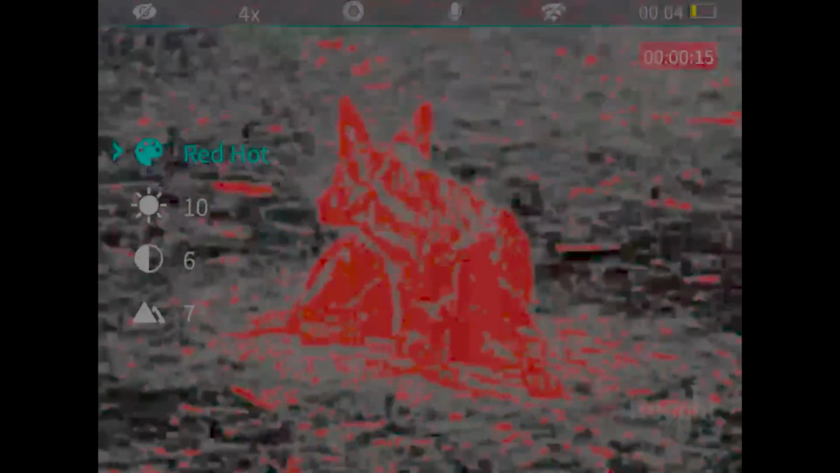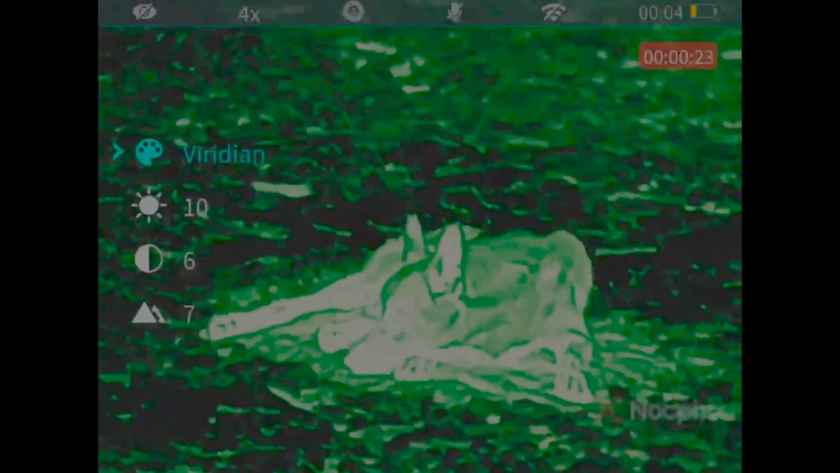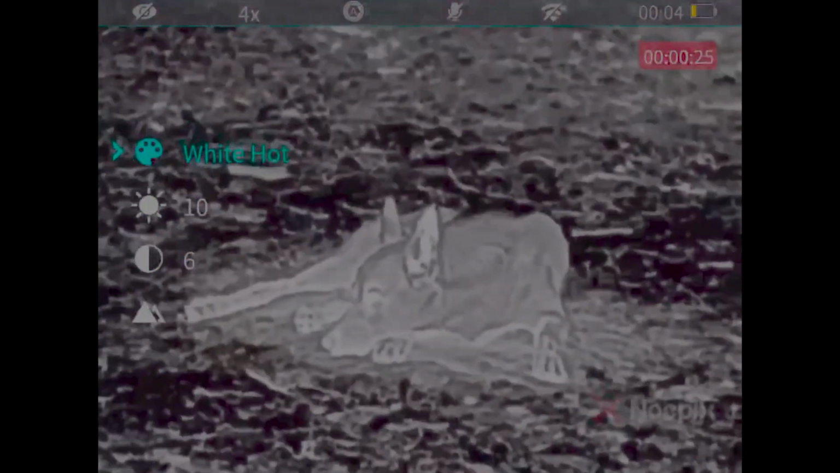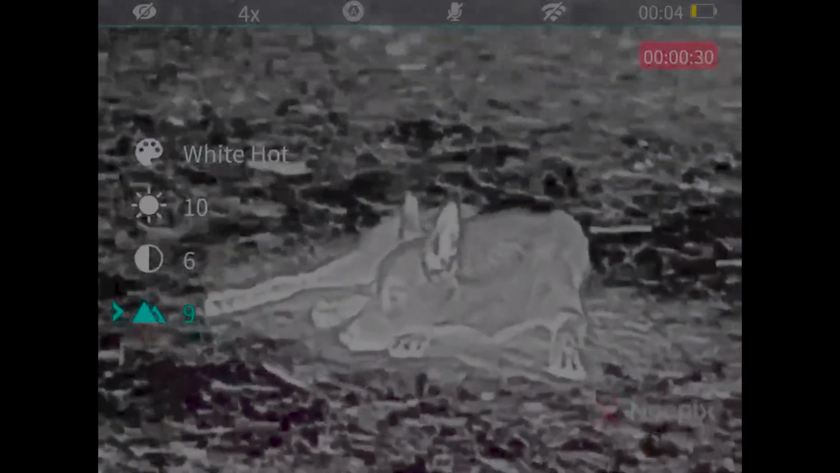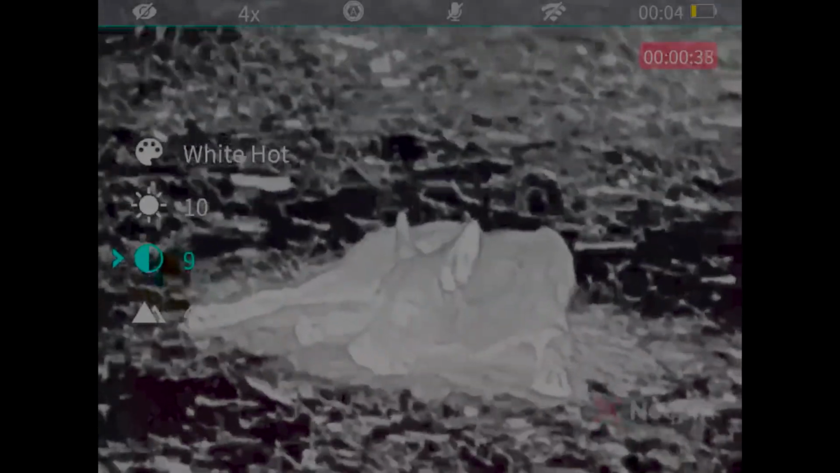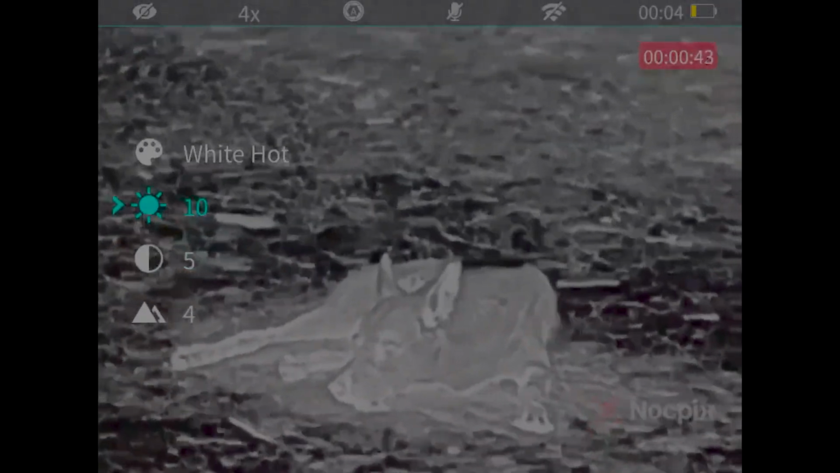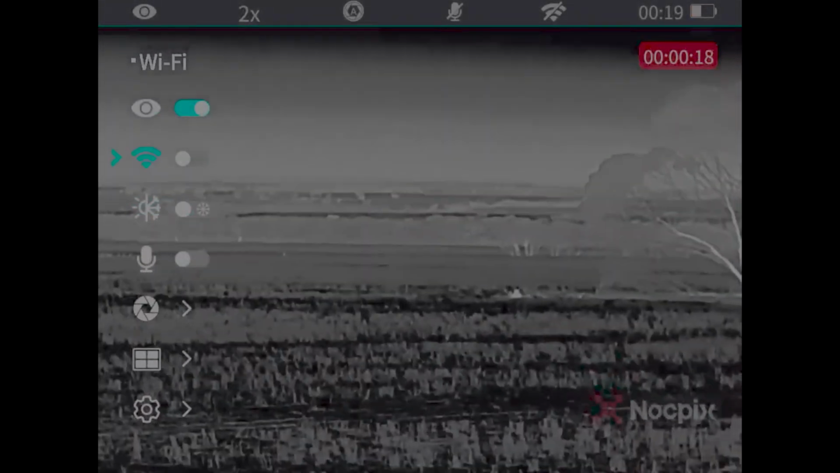Let's quickly go through all the color palettes on the Nocpix Lumi L19. I usually stick with the white hot, which gives me the most eye relief, but every now and then I'll switch it to the green or red, for example, to avoid thermal eye. I usually don't change these settings too much, apart from the brightness, which I turn right down in the middle of the night. By long pressing the menu button, we can access the detailed settings, such as the Wi-Fi connection or the gallery.